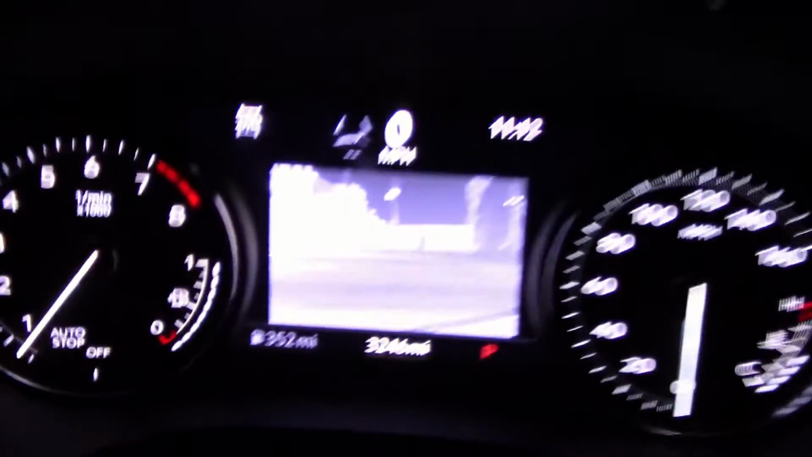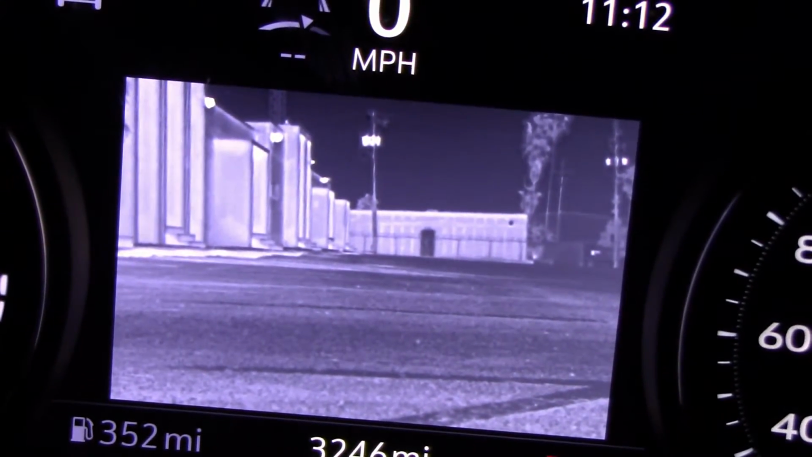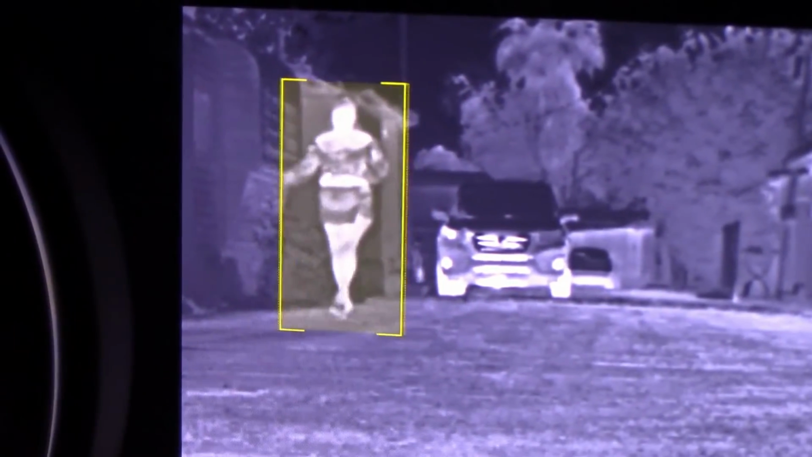Now let's get to the thermal vision. We'll turn off the headlights and go down here. Yeah, we can still see everything. Let's go where it's a bit darker. By the way, this is what you see when people are walking in front of the camera. I guess you call this an anti-pedestrian setup too.